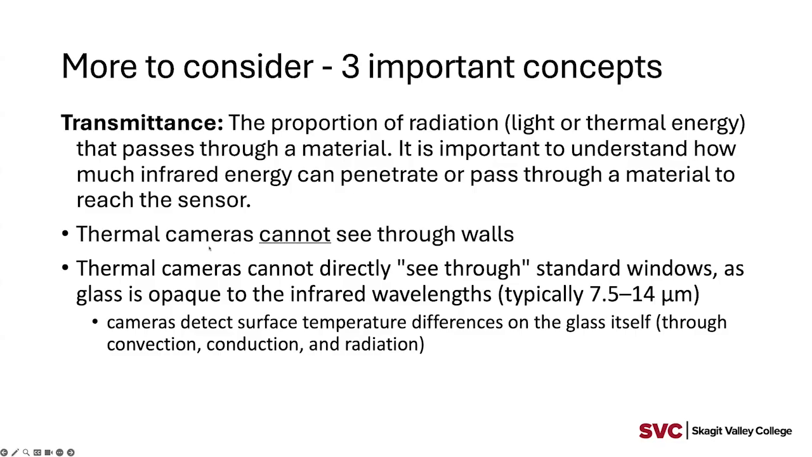It is a misconception that thermal cameras can see through walls. They simply can't. And so when we look at, maybe in movies where you see thermal cameras and they can see the bad guy on the other side of the wall or whatever, that's really not how it happens. Similarly, thermal cameras can't see through a standard window. There are certain types of windows that are made so they can see through better, but a standard window actually appears opaque to a thermal camera.